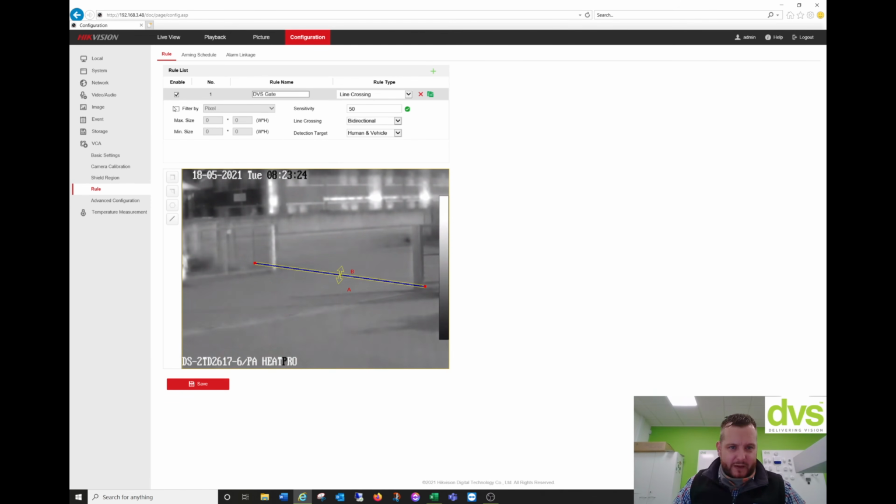You can do a filter by pixel size, so you can go filter by and change the settings on there. The problem is you don't need to do this to start with, so we'll actually turn that off there. But when you turn that on, you can actually set the minimum and maximum object size. So you can say the maximum object size is this, and the minimum object size is this. So again, it further reduces the false alarm possibilities, and you can see there's filter by pixel size, so maximum size is that, minimum size is this. The problem with, so I could make that bigger.